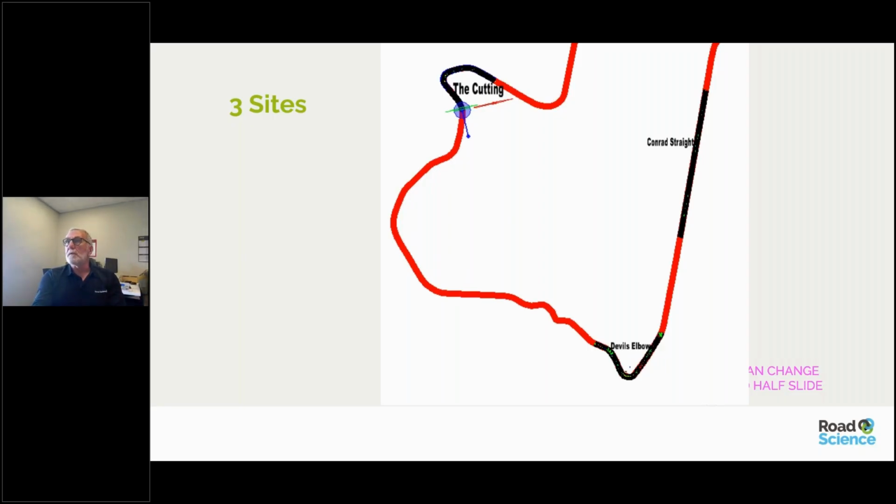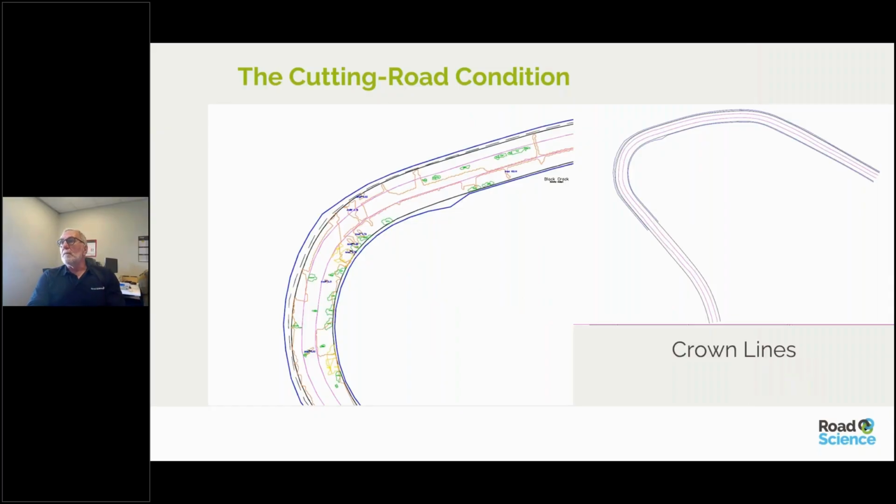Examination and reports. The cutting, which is what I've concentrated on here, the top right shows the crown lines around the bend. The track is of course highly super elevated around these curves and bends, and the road conditioning tool is primarily designed for urban roads, which are flat road surfaces.